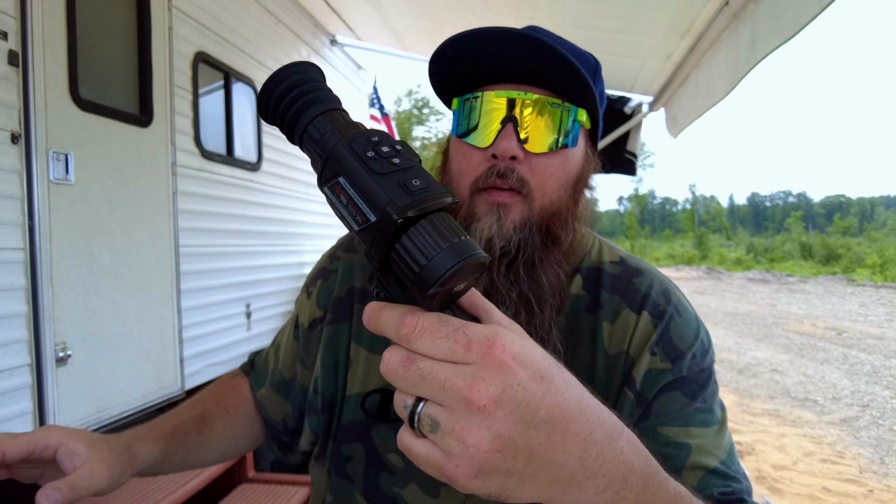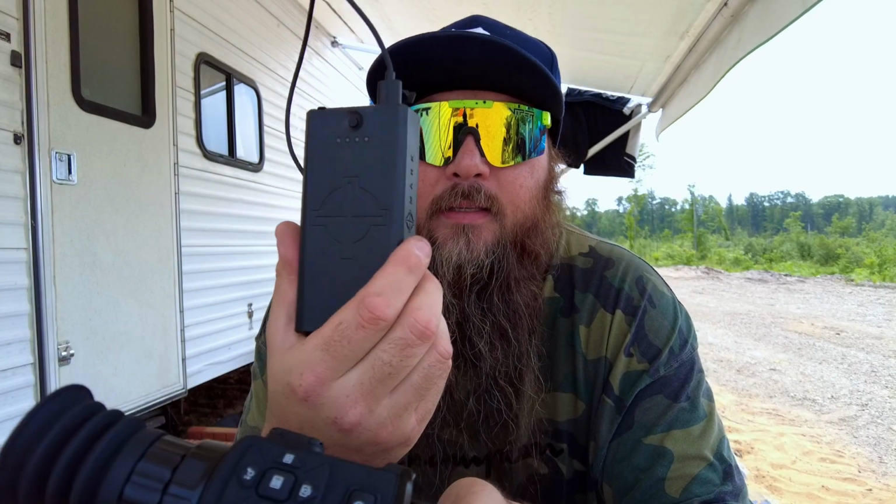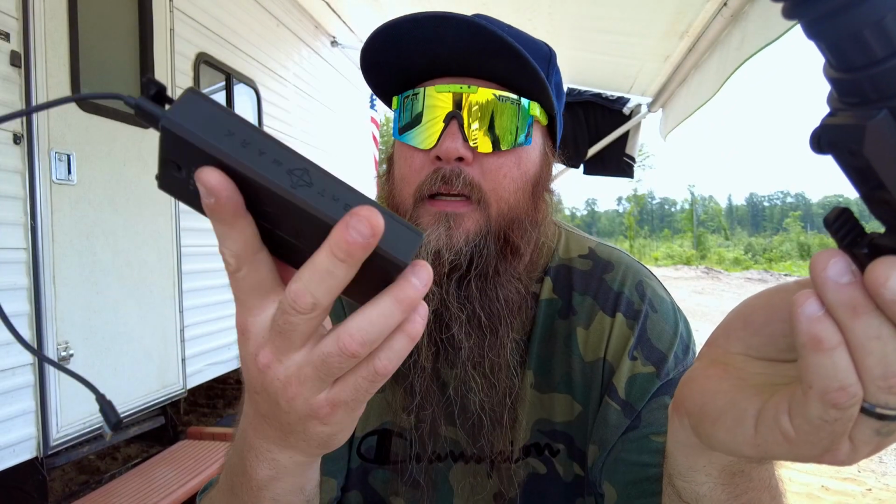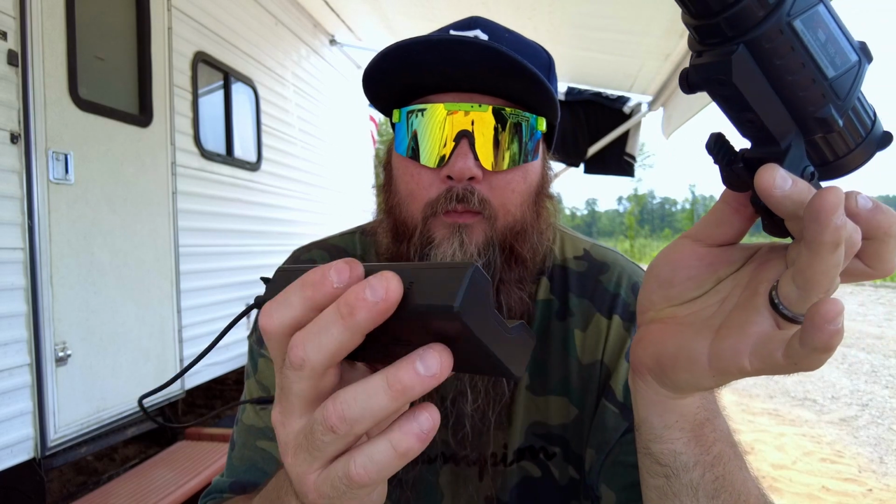Now what I do have here, this can take batteries. Right here's a battery compartment, but I like rechargeable battery packs, so I bought this. This is a Sightmark battery pack. Sightmark is a company that makes kind of lower tier optics for rifles and stuff. It has a clip mount on it, so it can clip onto a Picatinny rail on the side of a rifle if you want.